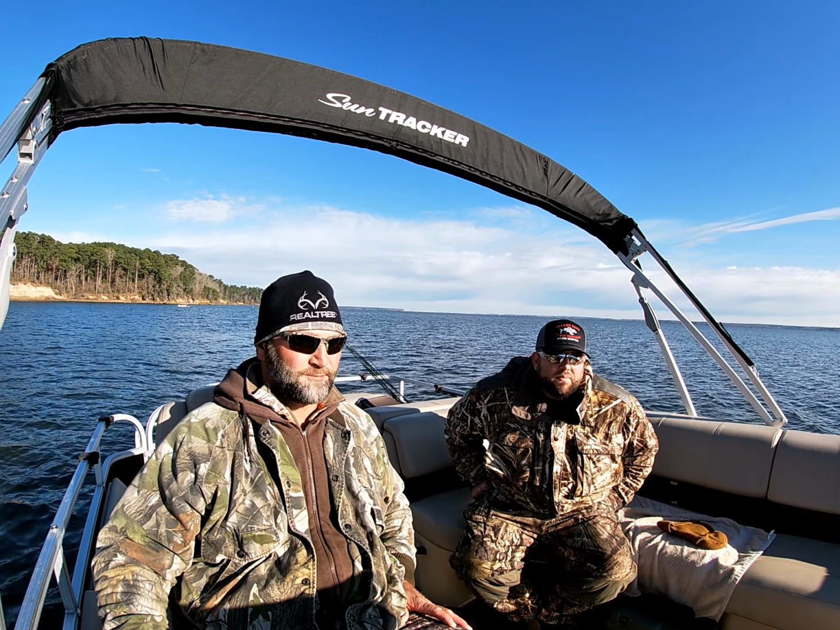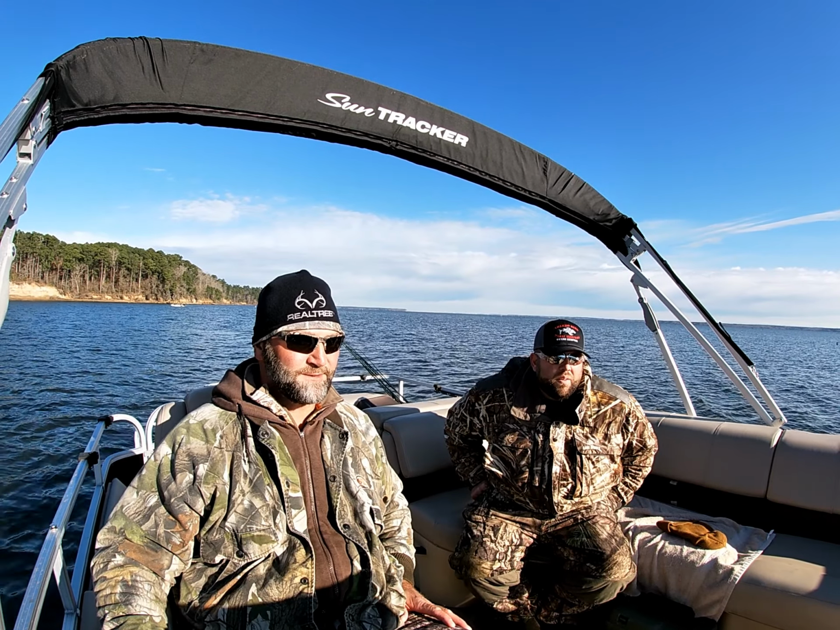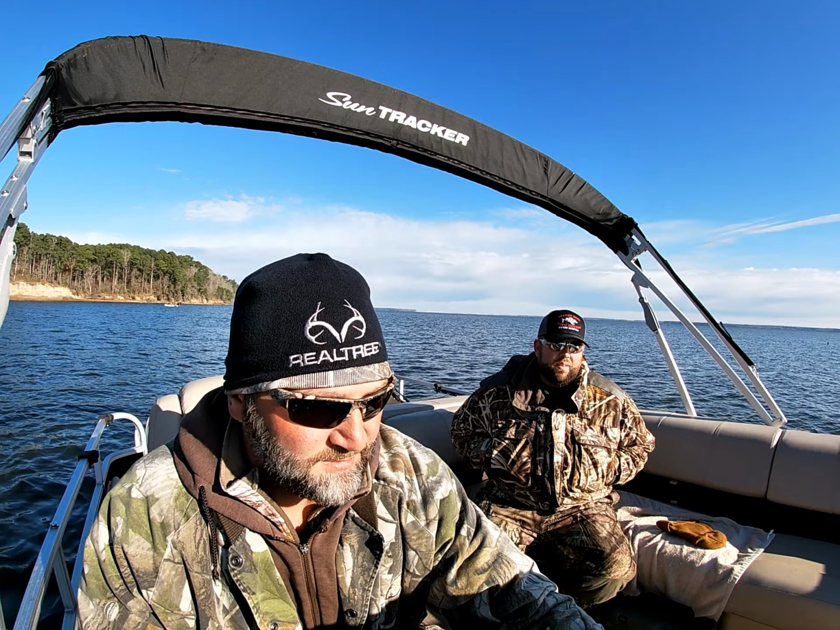So we got a spot right here that the trolling motor's taking us to that was loaded up, had a good 70, 80 fish on it last weekend. So we're just gonna see if we're still here and give them a try.